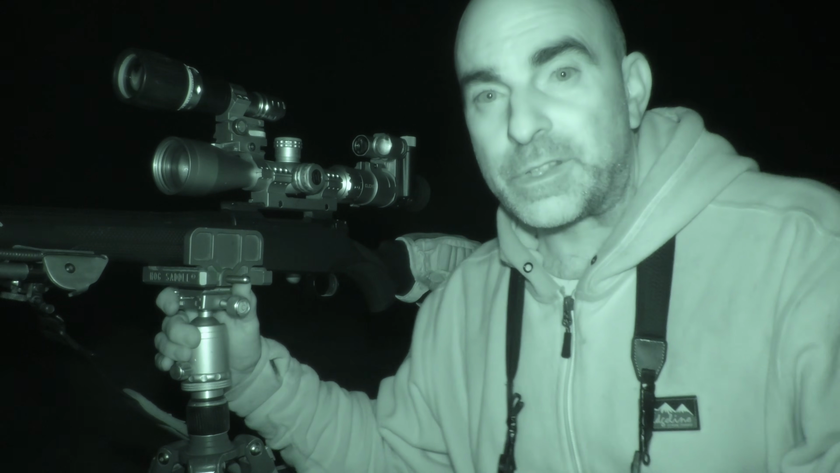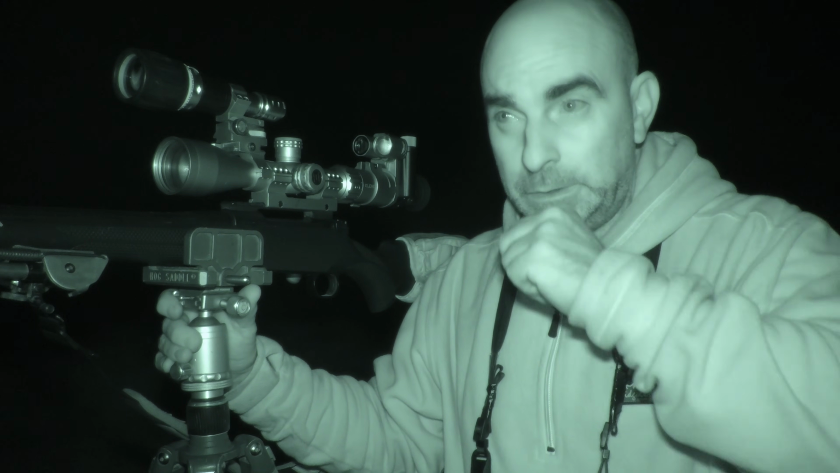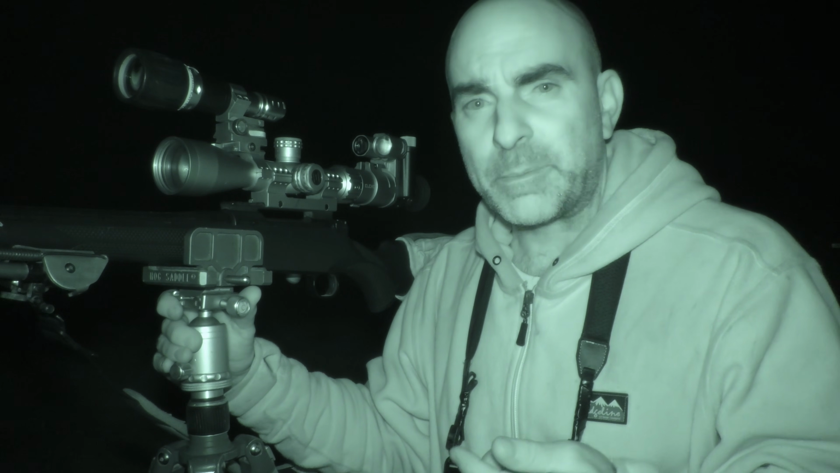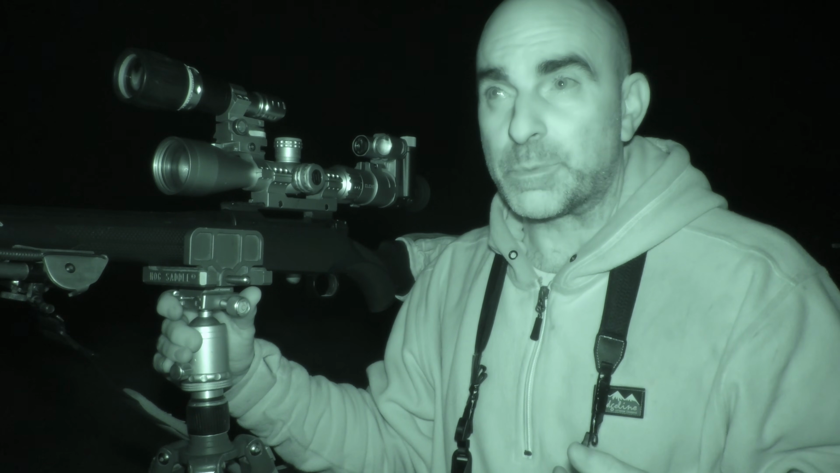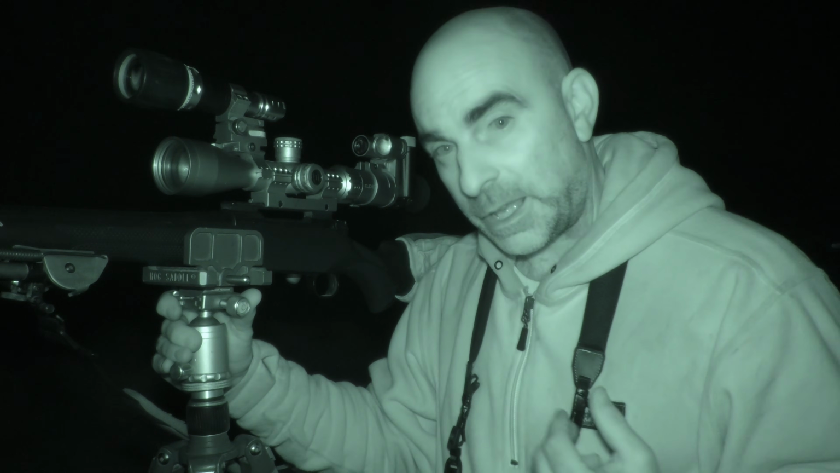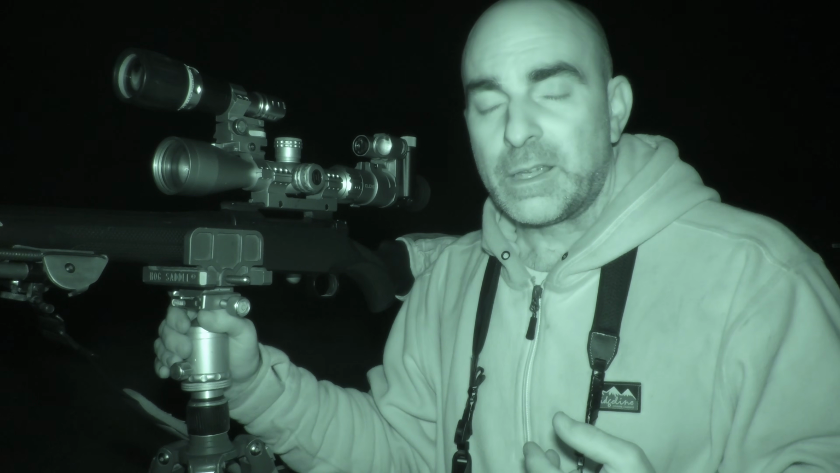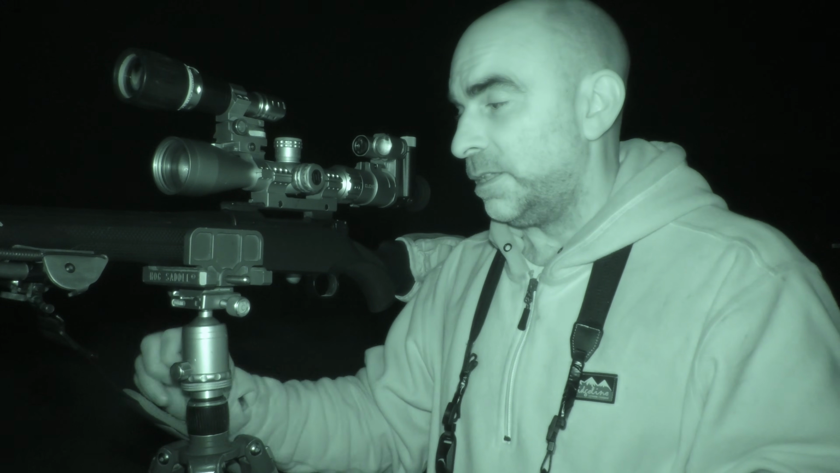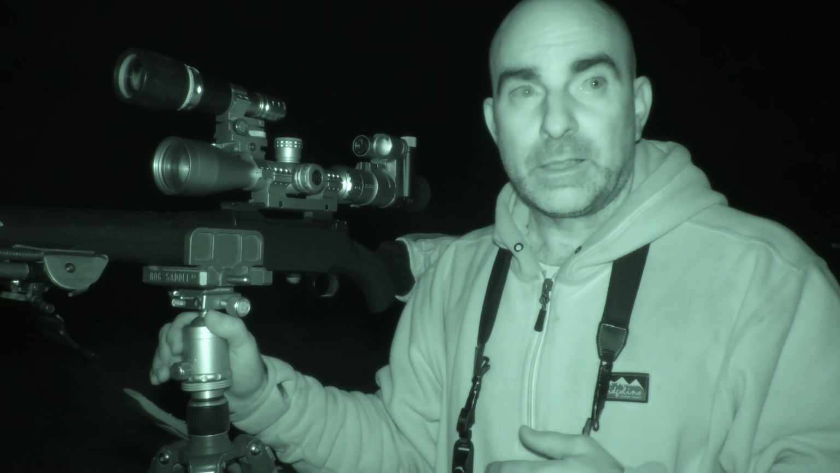Well, I spotted that fox. He started off probably about 350 metres up the field and he was coming this way anyway, but I just gave him a little squeak, and that was enough to entice him in, and he came trotting straight down towards me. Every time he paused a little bit, I gave him another squeak, and he just kept coming, and he came right into about 80 or 90 metres, and he just turned broadside and gave me the perfect opportunity. So I put a round straight through the chest, and that was his lot.